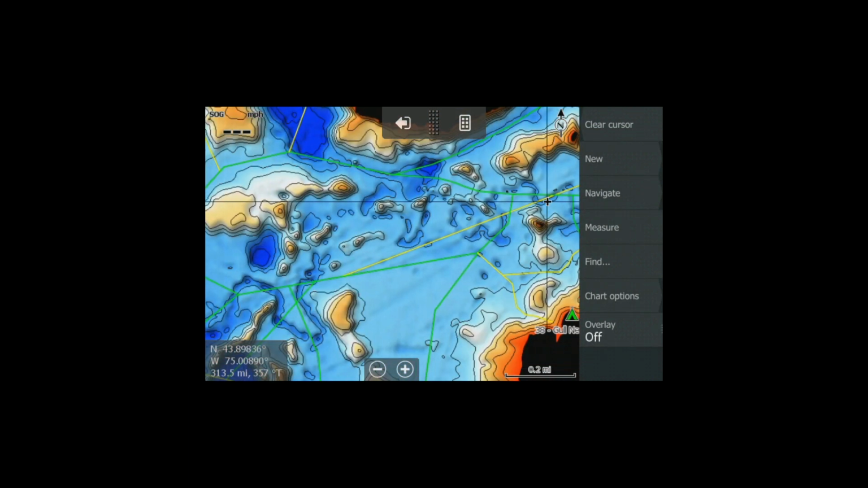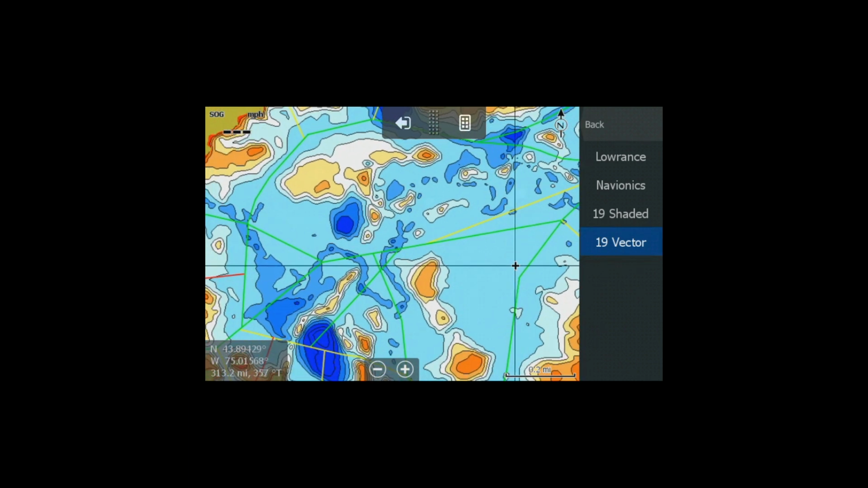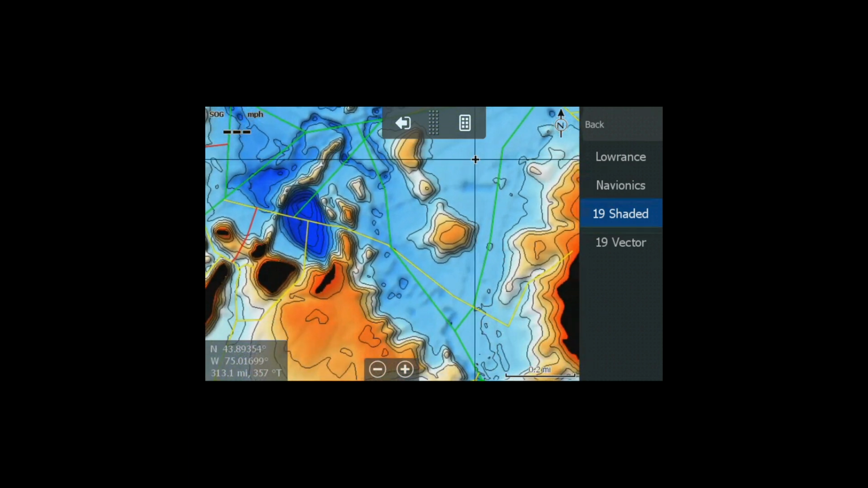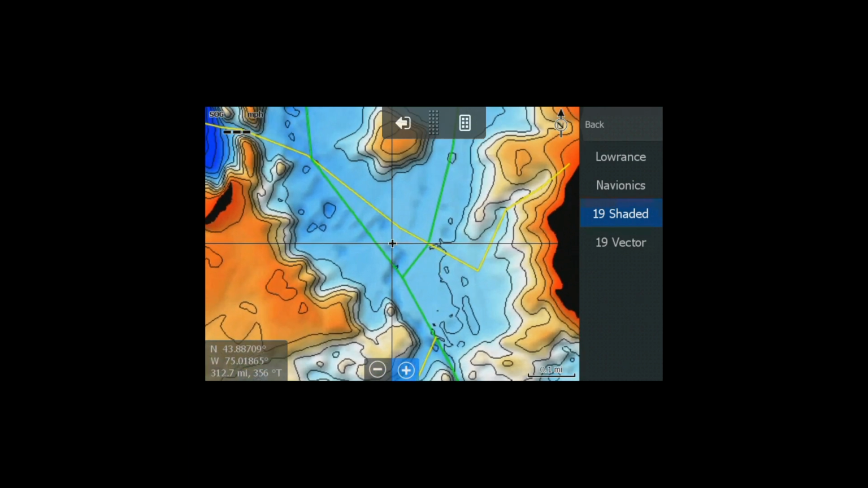And then there's a bunch of chart options here. I've provided the files for both the shaded relief and for the vector map, which gives you a little bit clearer view. If you're out in the sunshine, that might be a little bit easier to read, but the shaded relief one gives you more detail and will show you where stream beds are located. So there you can see, if I zoom in, you can see where Twitchell Creek used to be.